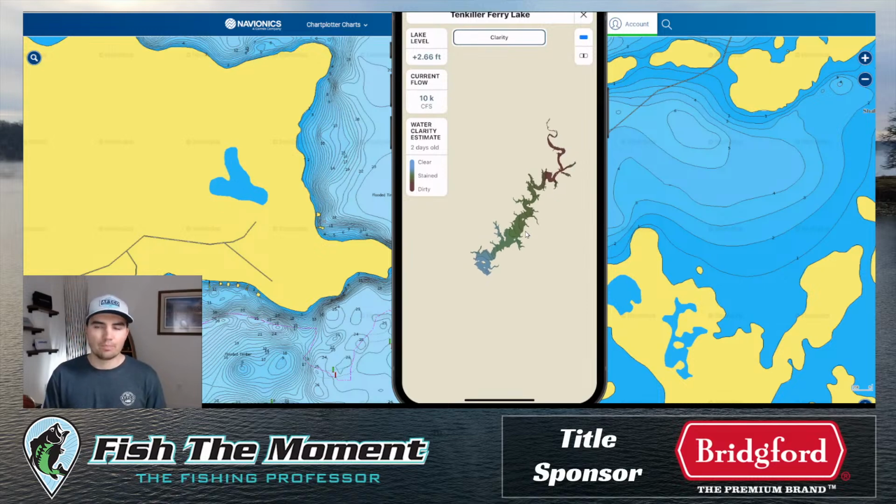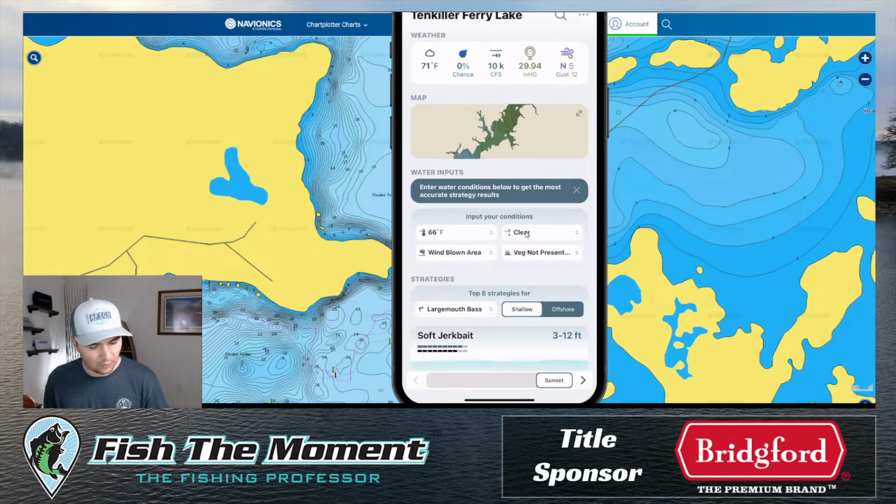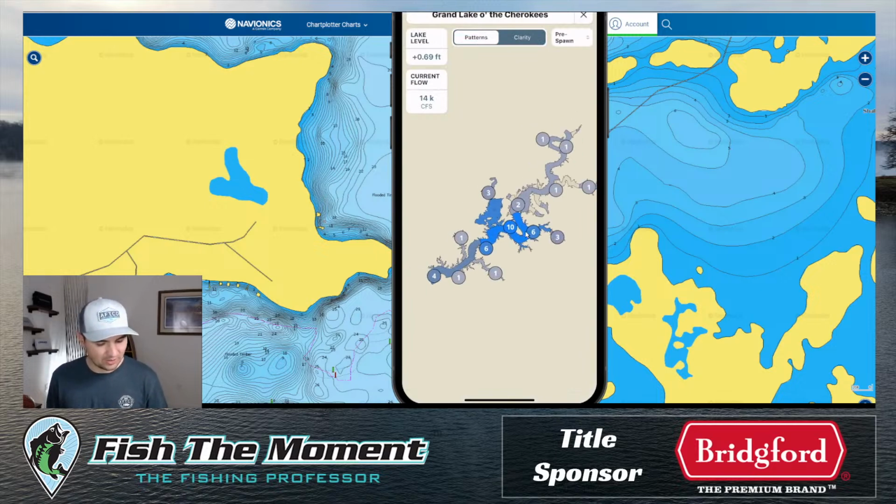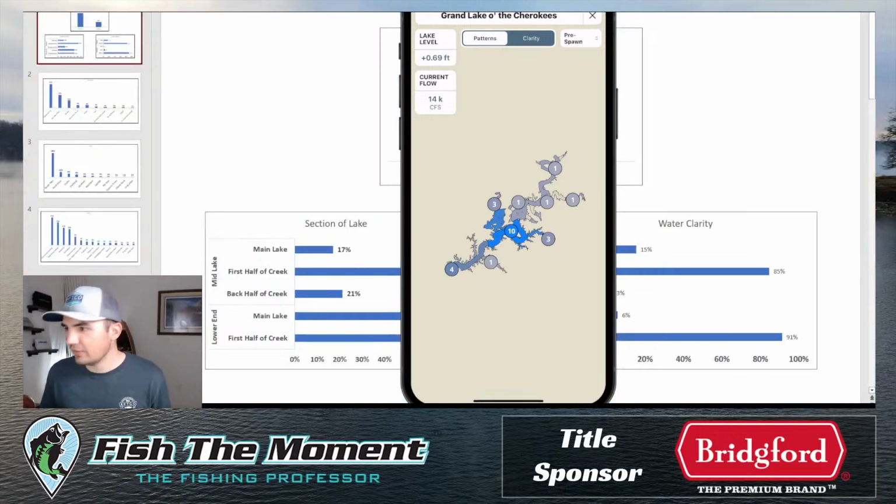We have it for more lakes every single day, and going forward, I'm going to give you guys a full list of which lakes have water clarity and the section of lake feature. For example, 10 Killer doesn't have the section of lake feature, just the water clarity feature, and we'll give you guys a full update of that on the next stream, so you know exactly which lakes have it, which lakes don't, and we'll keep that list updated for you as we move forward. So that is the deal on Deep Dive.